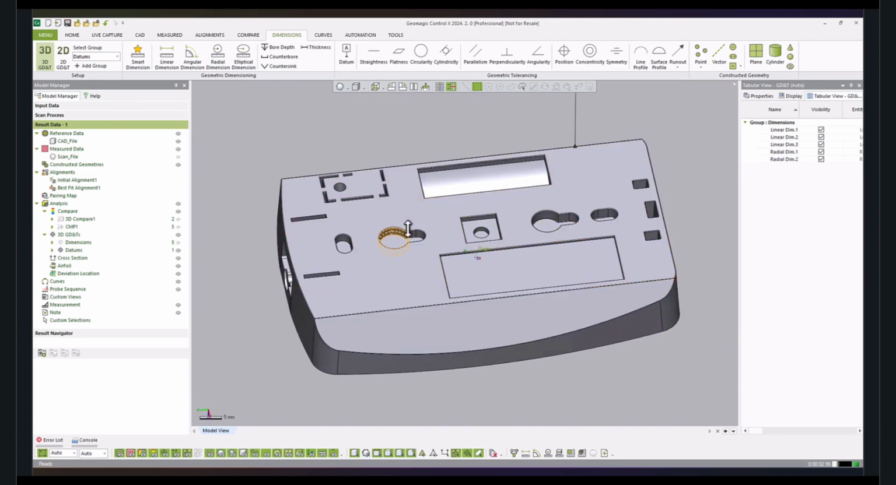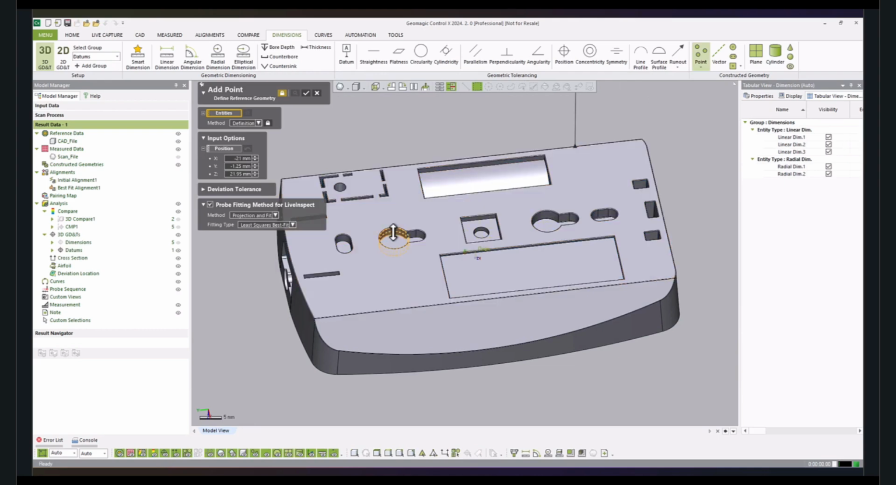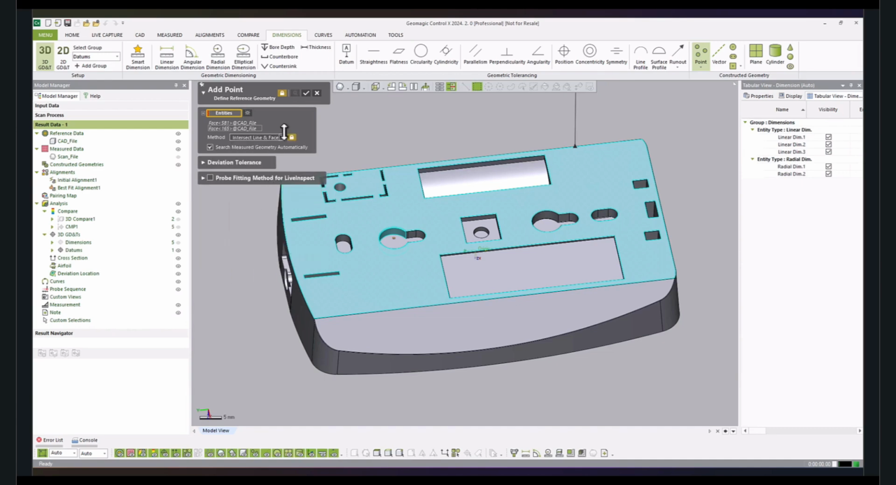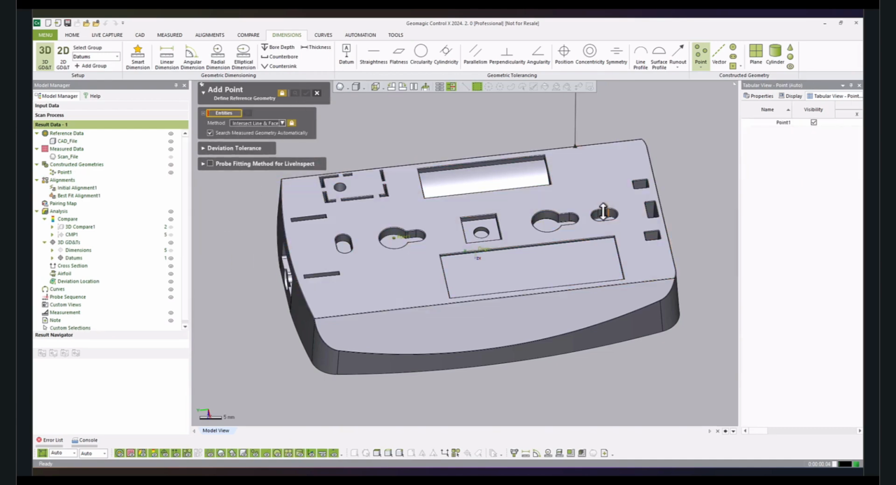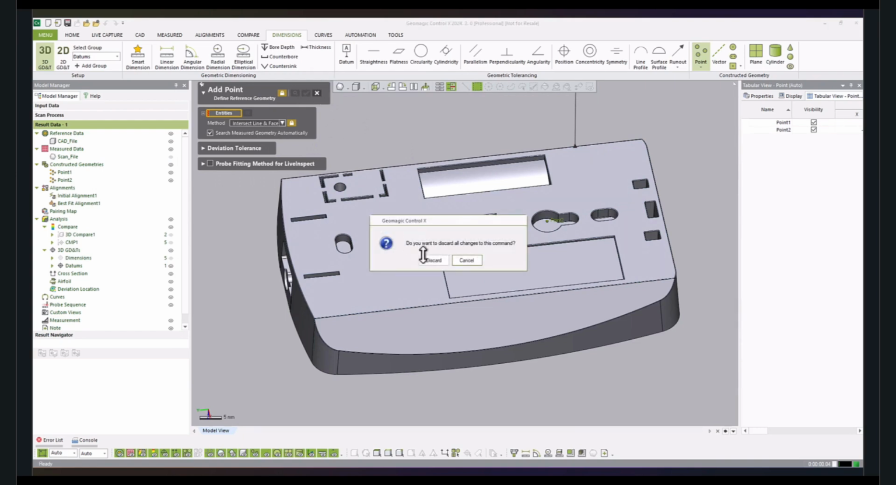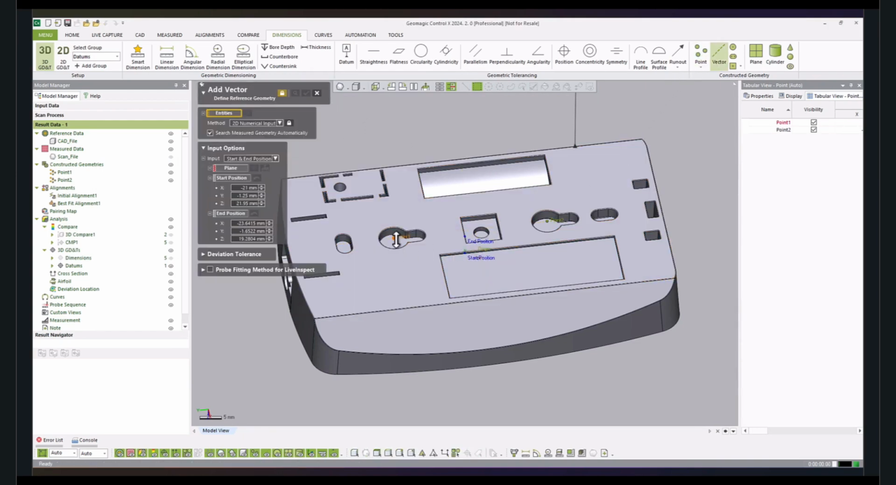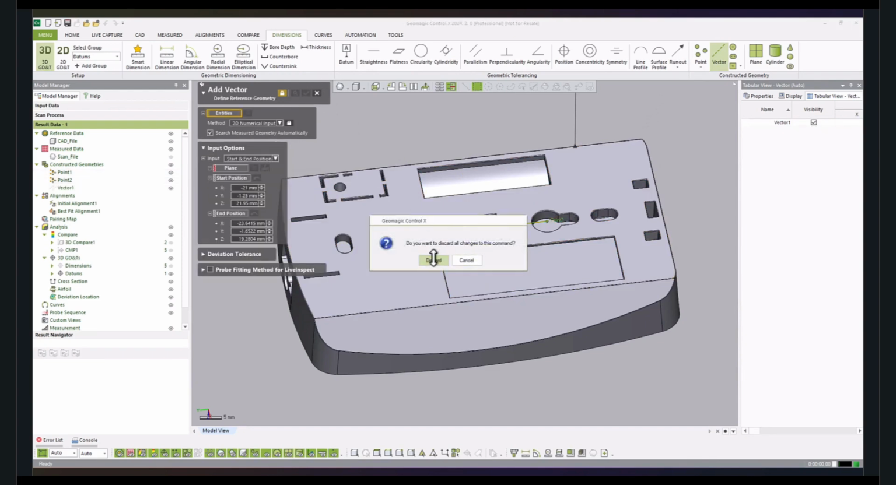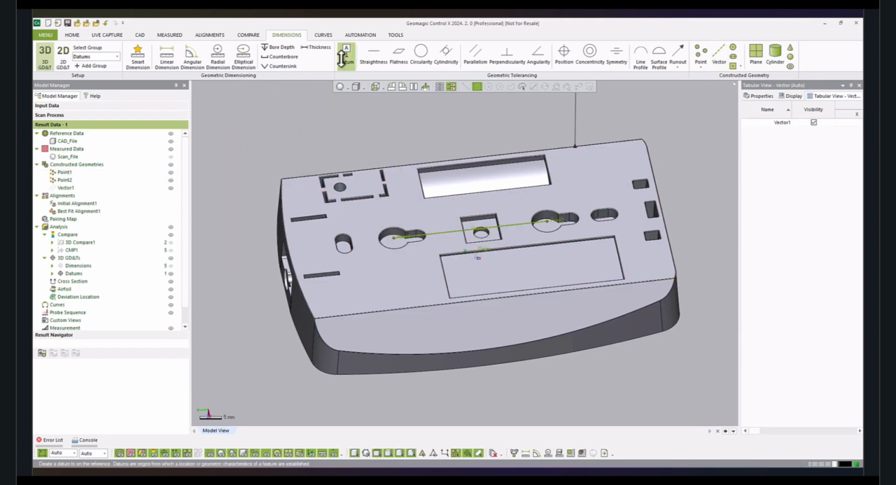So I made a datum A here, and we can also make use of features. So I'm gonna select a few points here and develop the central point on the cylinder. I'm going to repeat the same process on the other cylinder and construct a vector. So this is how we can construct features in Control X and use that constructed vector as my datum B. So here I can click on that vector, drag the flag outside and label it as datum B.